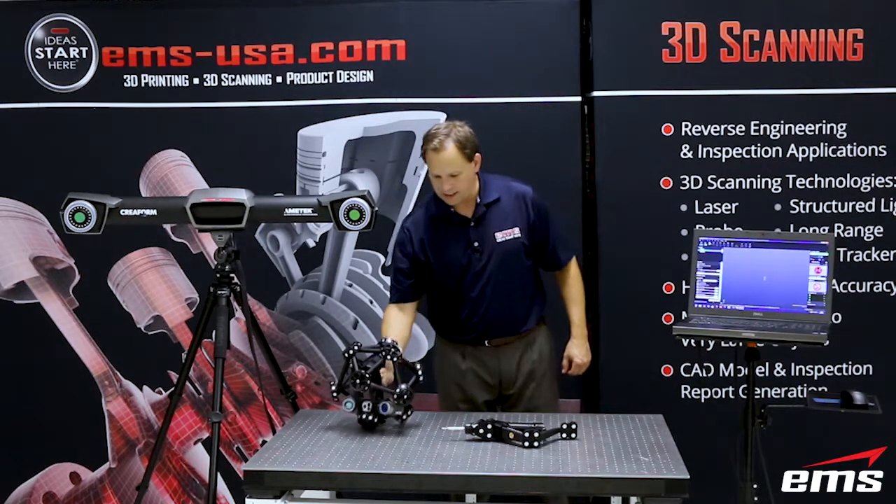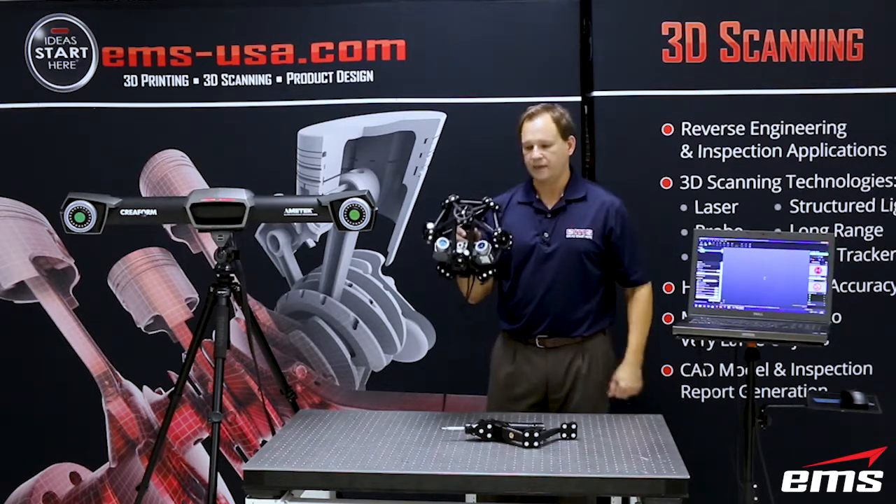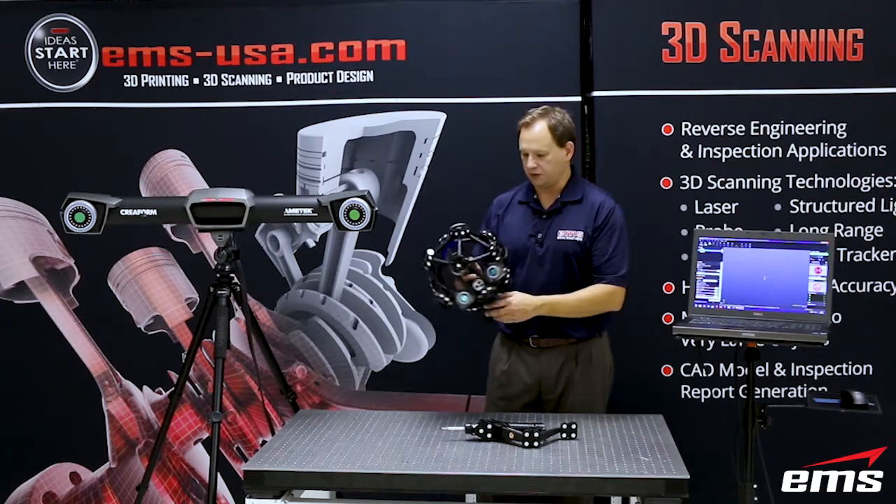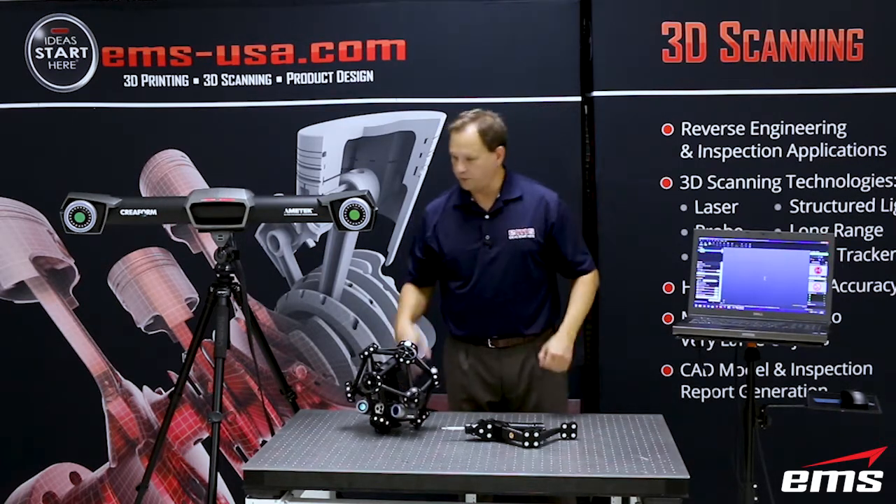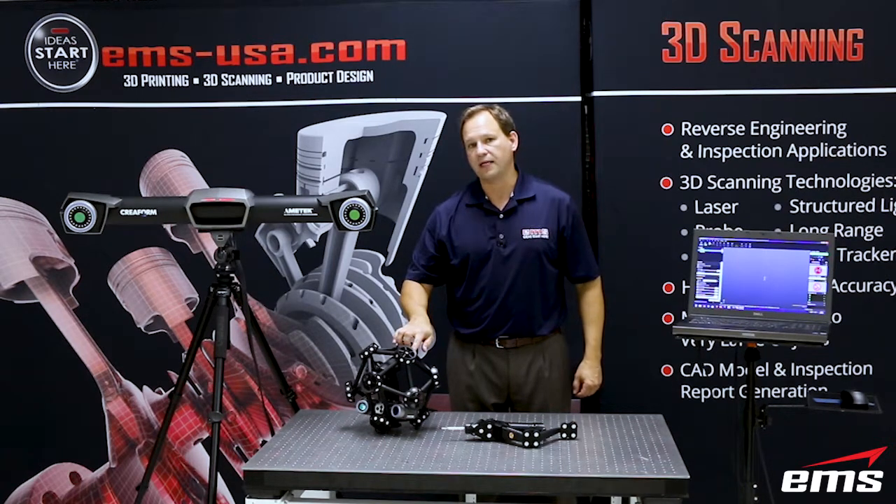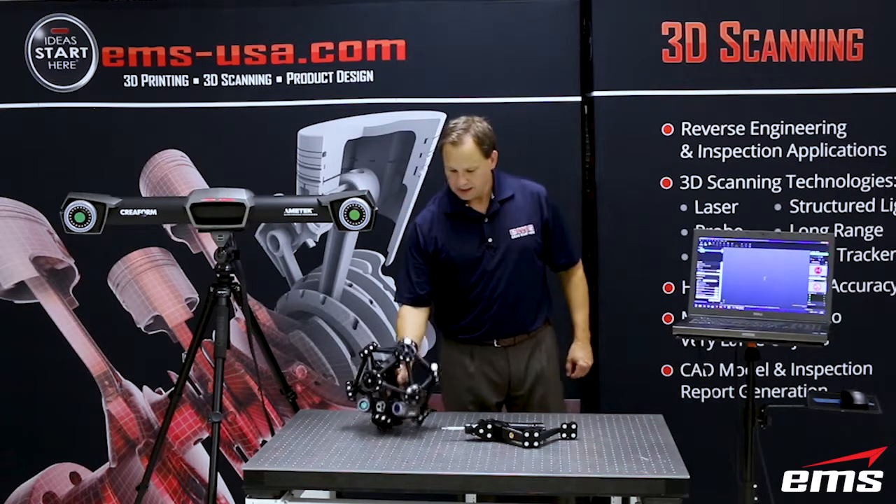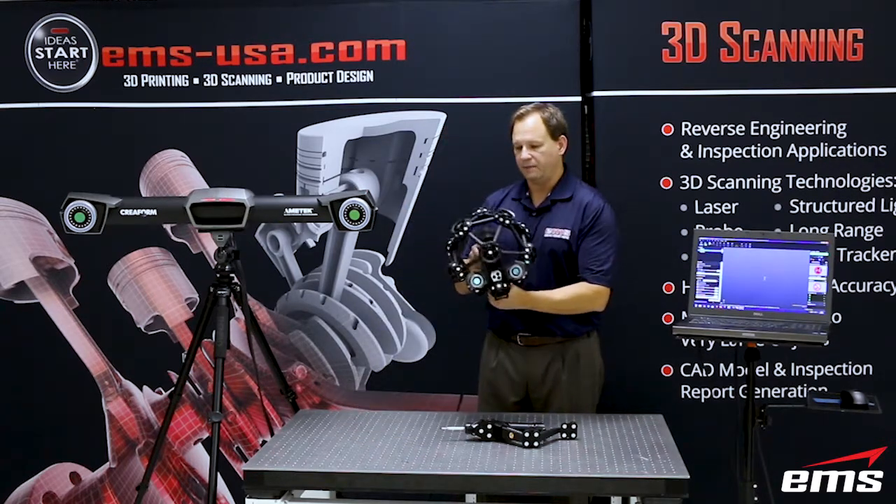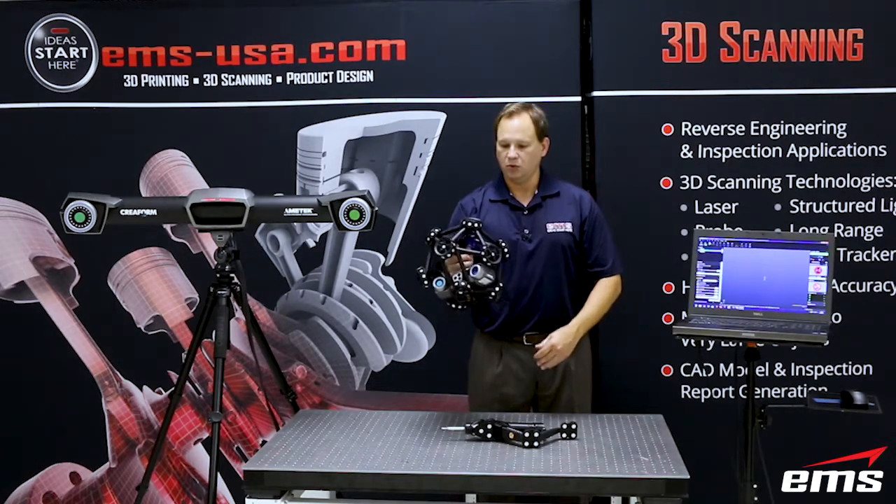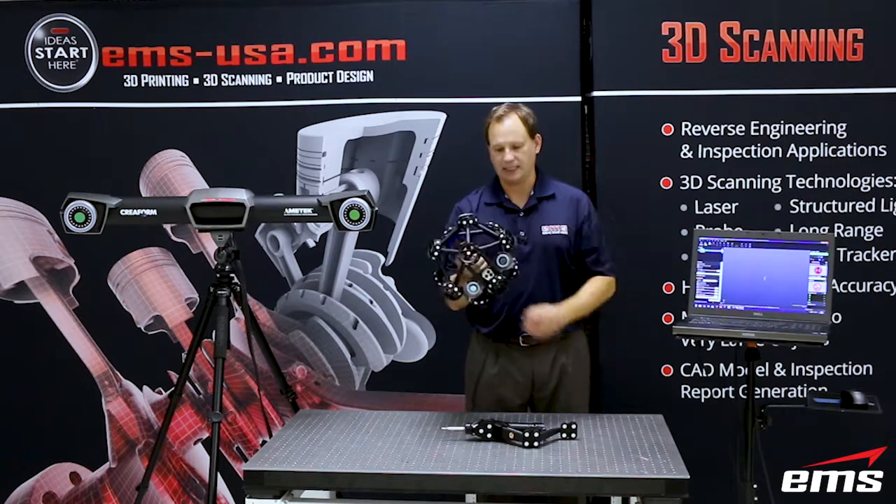So how it does that, if you notice on here, you see all these different round circles, or targets as we call them, or reflectors. Those infrared lights are shining out that light, and these are retroreflective targets lighting them up, and the camera is seeing them. Now why you see so many on here is no matter what position I'm holding this in, the C-Track system should be able to see the targets on it.